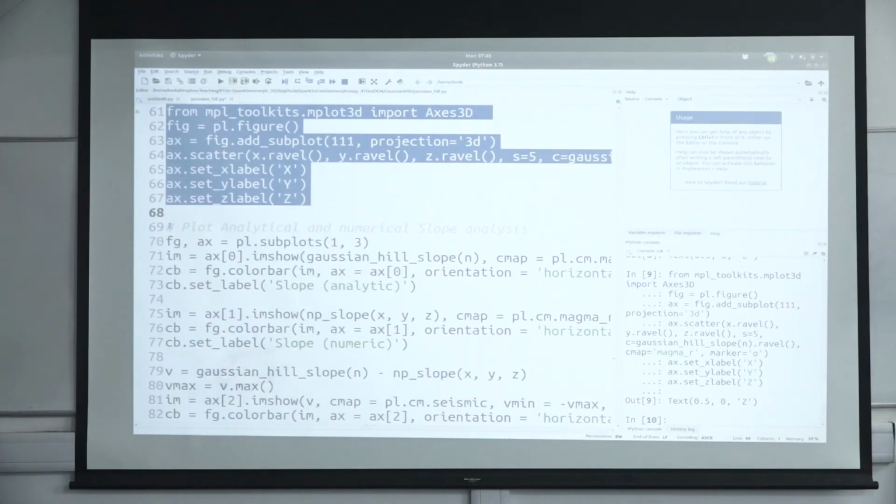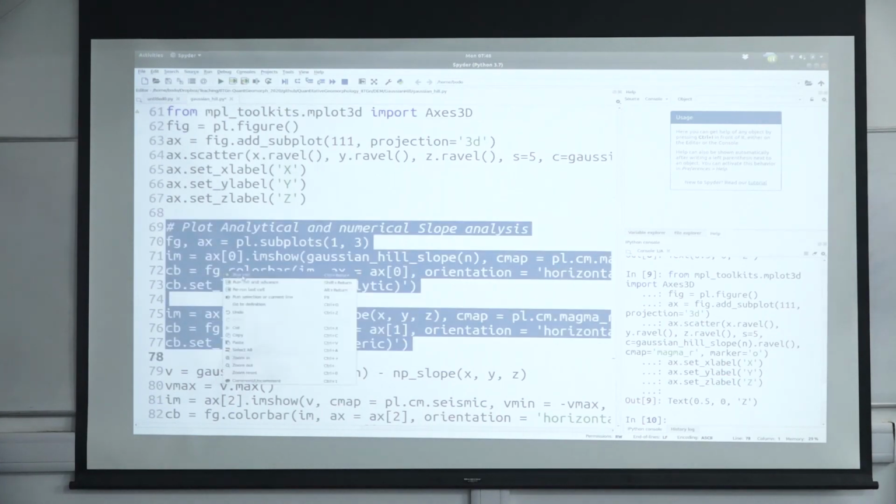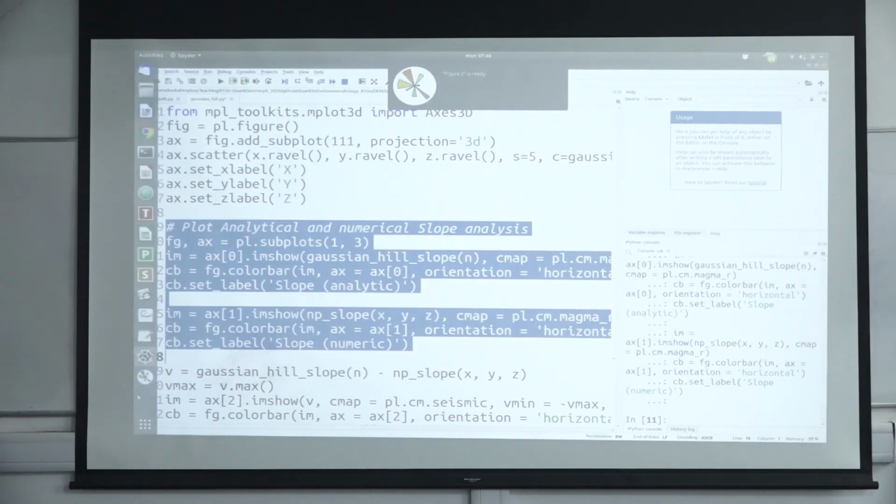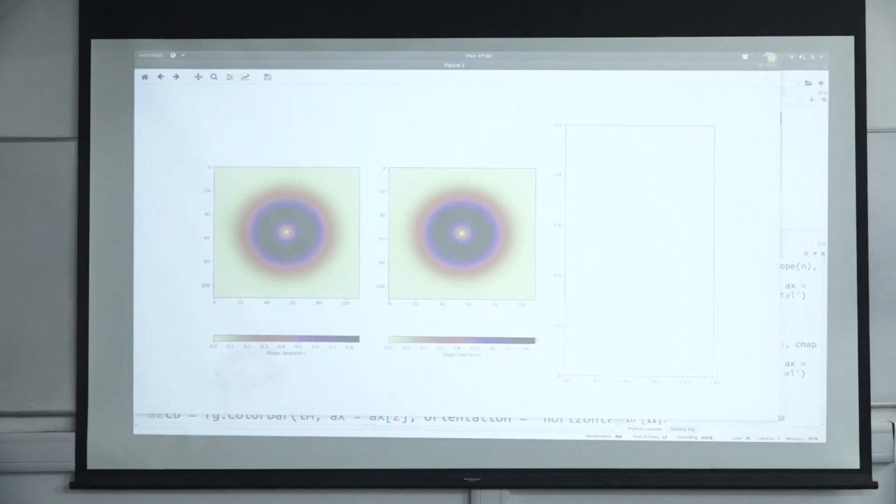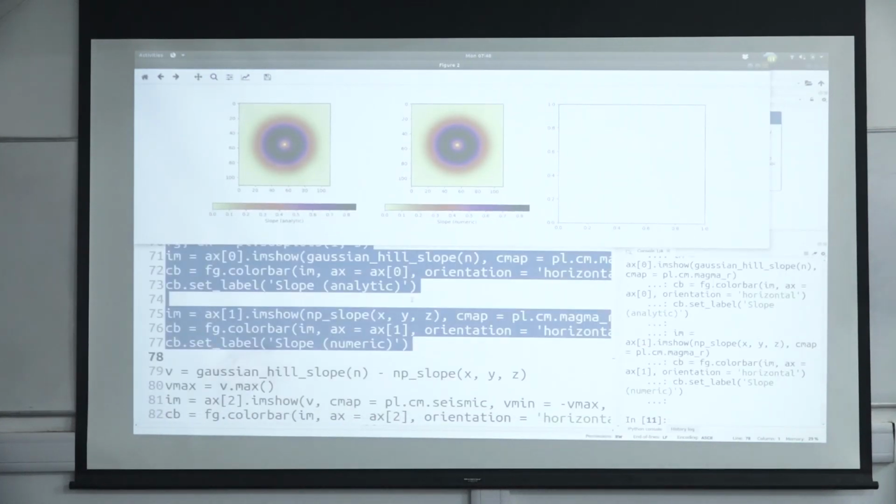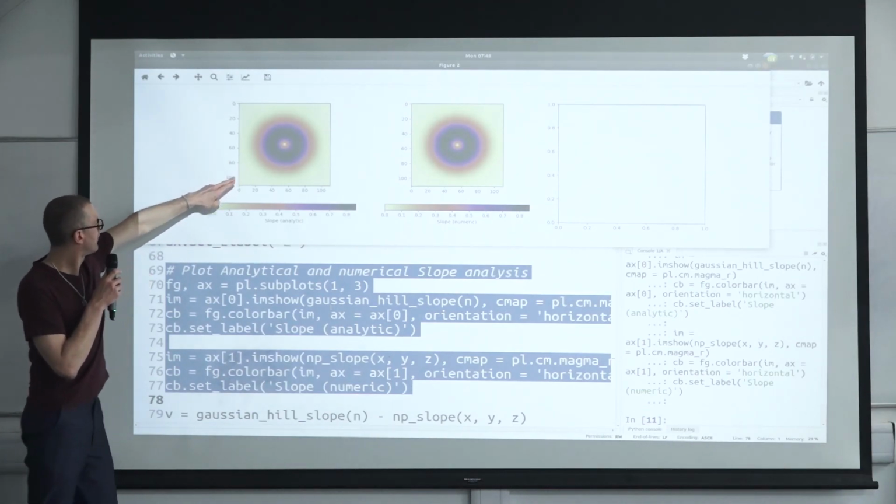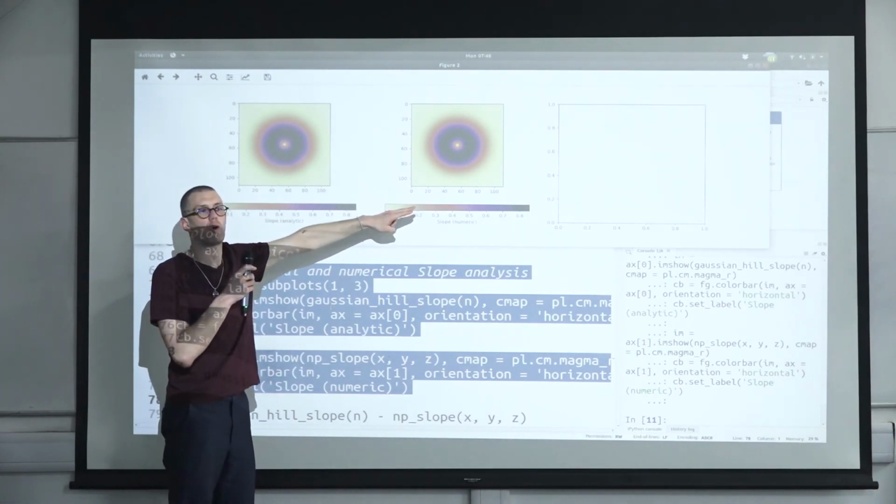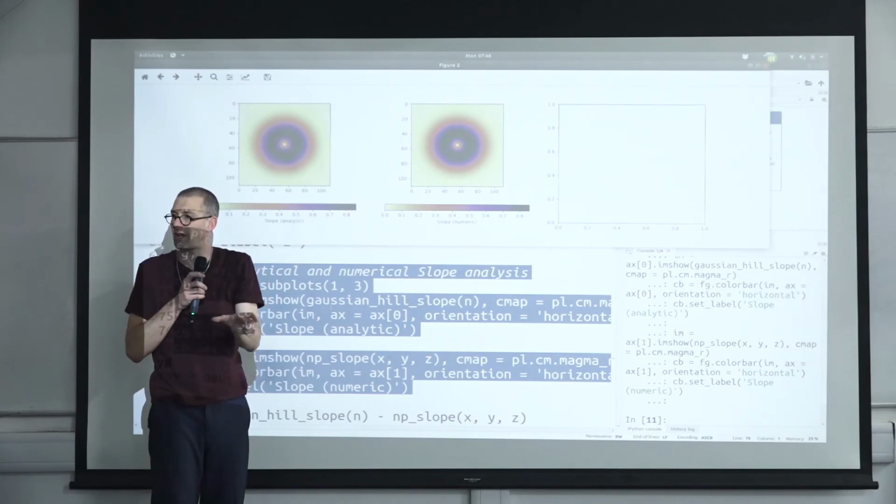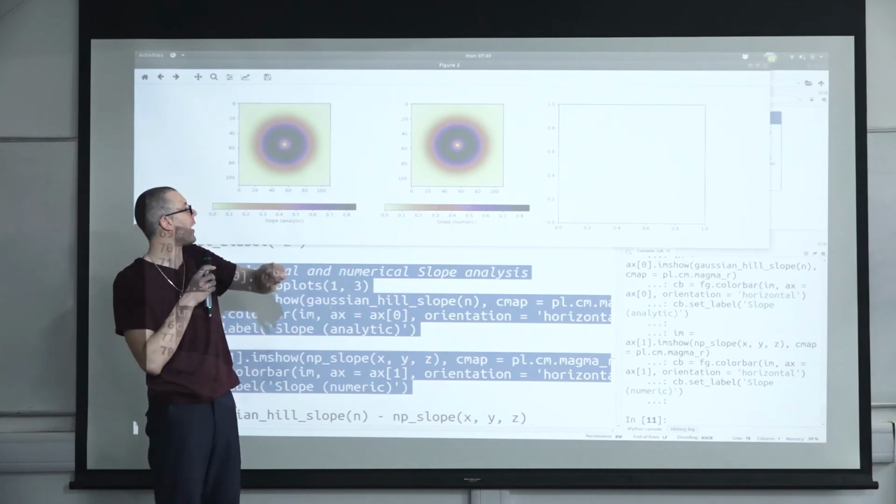So let's now come back to the comparison of the analytic and of the numeric slope. We can now plot these right next to each other. I'm now plotting the analytic slope, what we did before, the derivative, and now I'm plotting the numeric slope. That's the gradient in the x and in the y direction, and then taking the square root of x squared plus y squared.